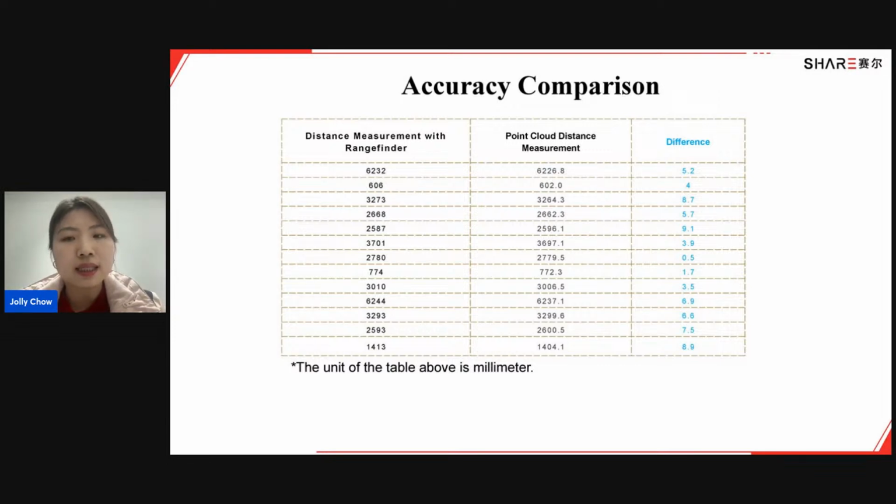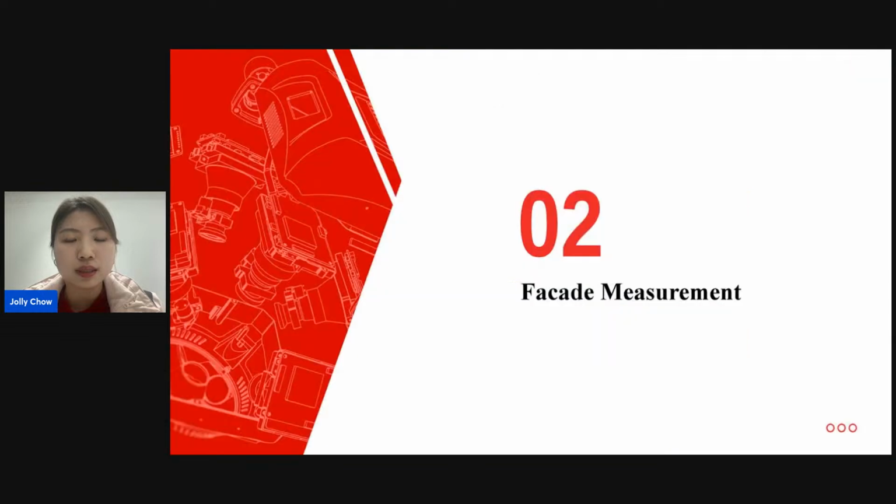Let's say the relative accuracy of ShareSLAM S10 is within 1 centimeter. Therefore, the SLAM S10 provides both a high-precision and efficient solution for indoor measurement. Then let's go to the second part, facade measurement.